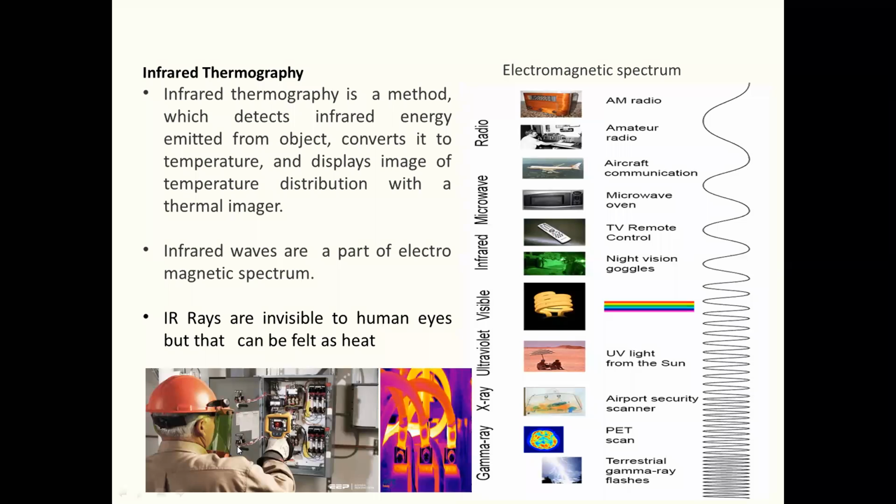So you can see at the bottom how we are taking the thermograph image of an electrical panel. This is the panel image, and we can use the software to know the exact temperature, so that if it exceeds the limit, we can take corrective action.